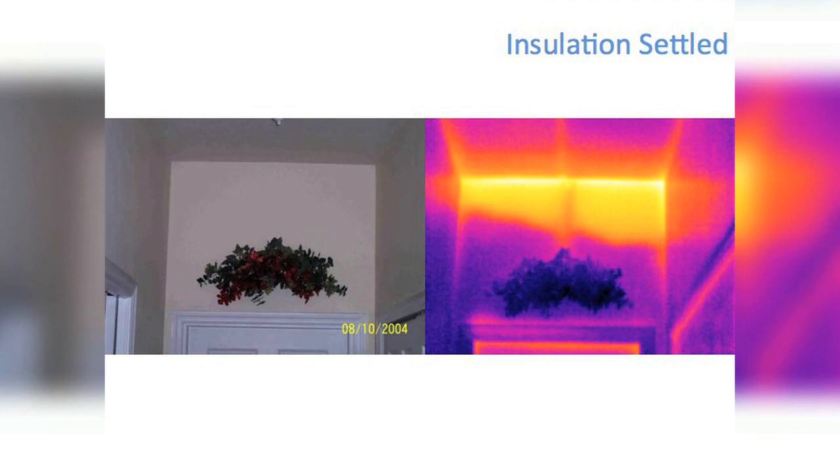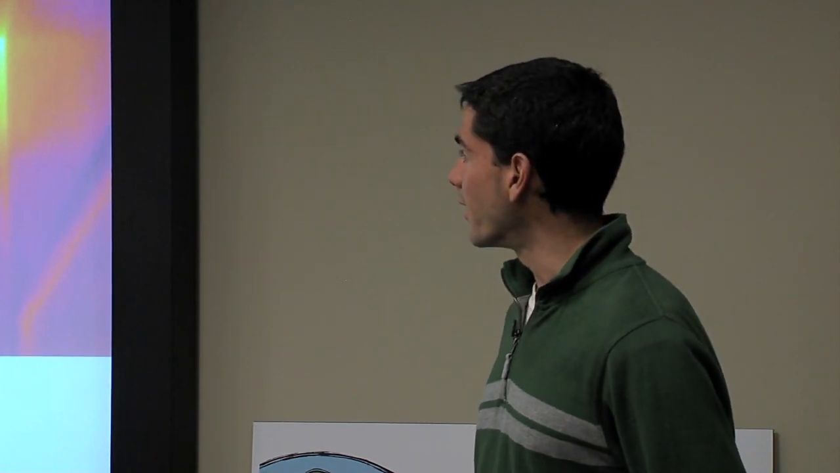All right, so it all ties back to energy savings. You can put the best heating system or the best air conditioning system into a building, and if it's not insulated, it's just going out the window. And infrared gives you a good ability to see where those issues are.